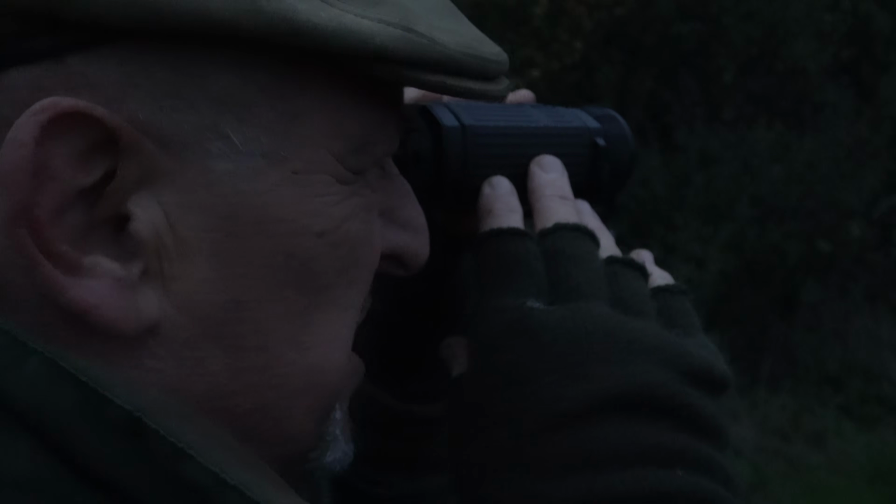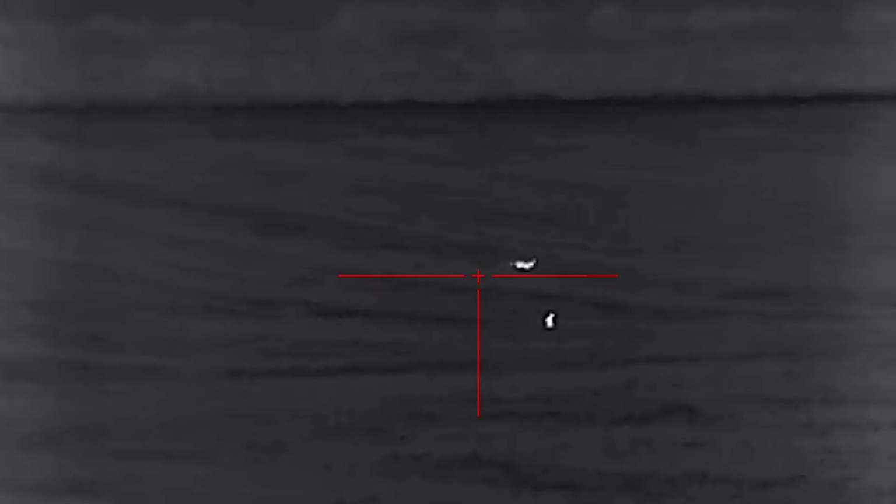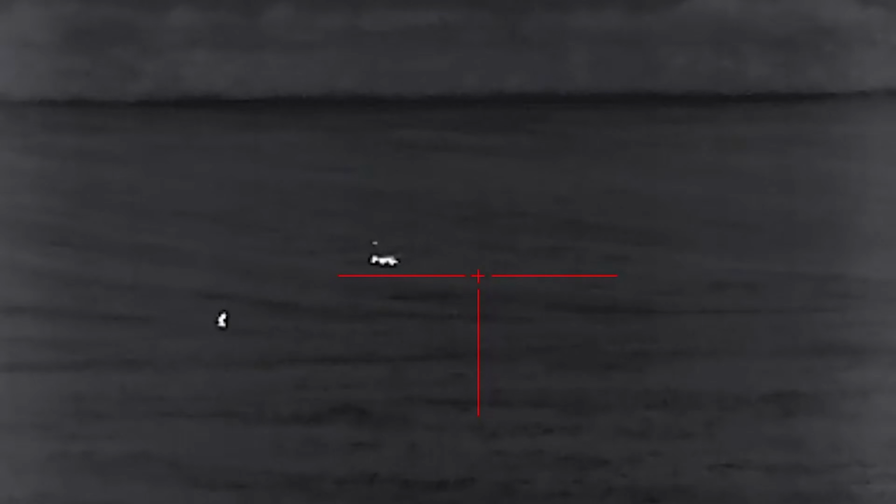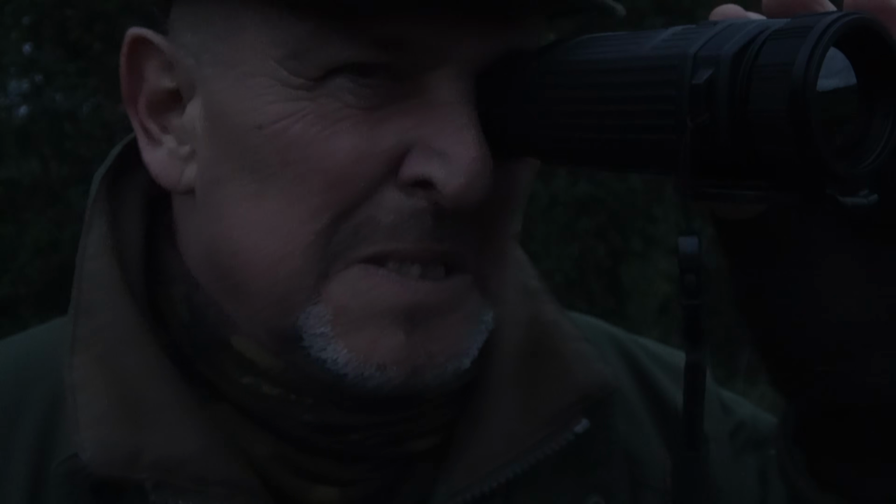That was the one thing I did notice when I was watching the fox. One of the ones that I shot, I could actually watch him hunting, and I could see the little birds, skylarks or pipits, God knows what they were, flicking up in front of him. I could not believe it. That's how good the clarity is on this. I could actually see small birds taking off in front of this fox at probably 200 yards. It was incredible.